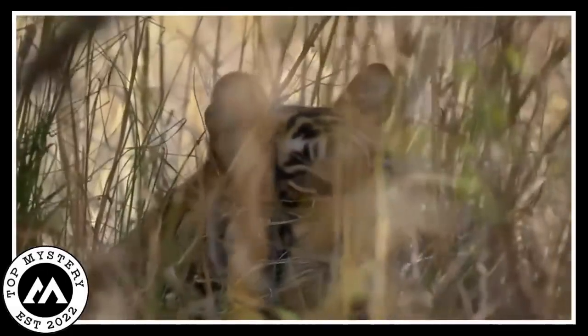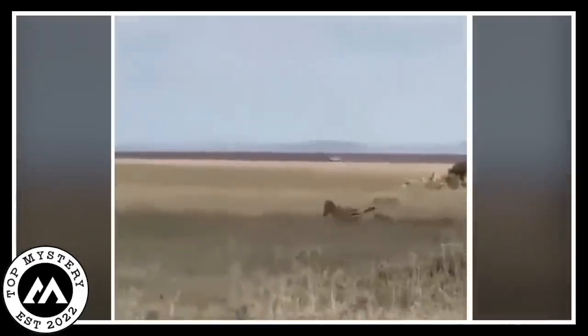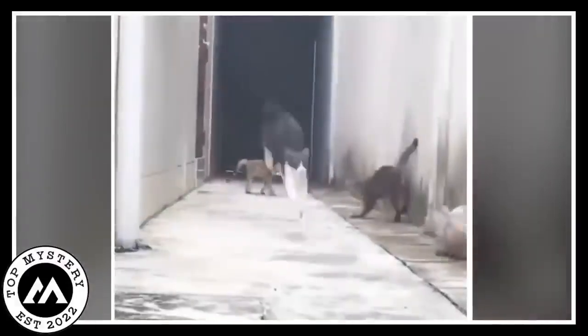In another part, a tiger stalked a zebra silently. The normal sounds of the wild were hushed as the tiger pounced on its prey, teaching us how fast and quiet these attacks can be. Even small cats were not spared from this video. It showed how they can be secretly aggressive, proving that even cute pets have wild instincts.